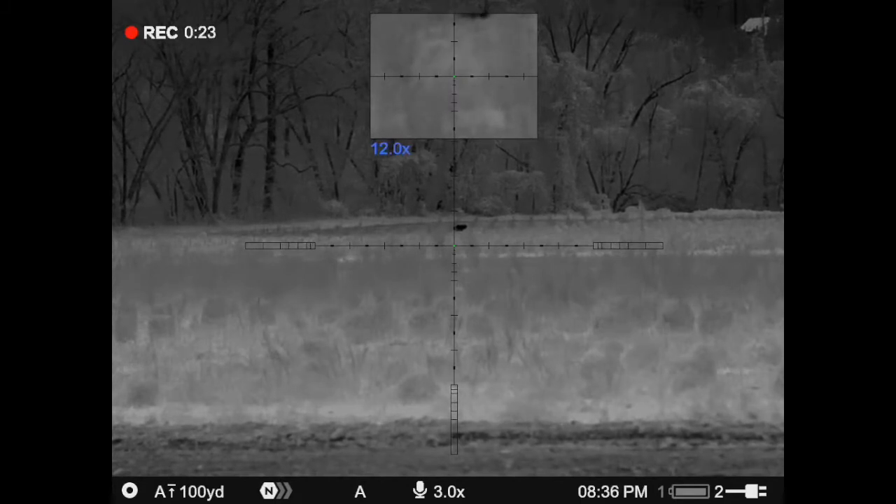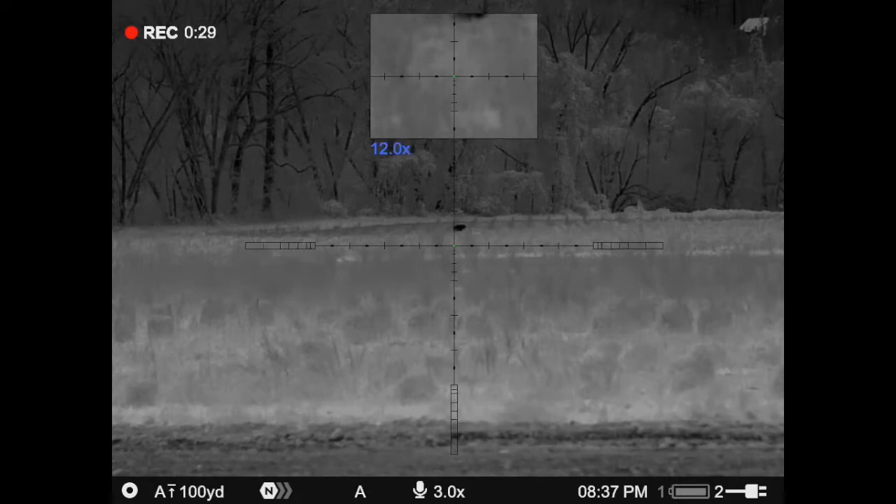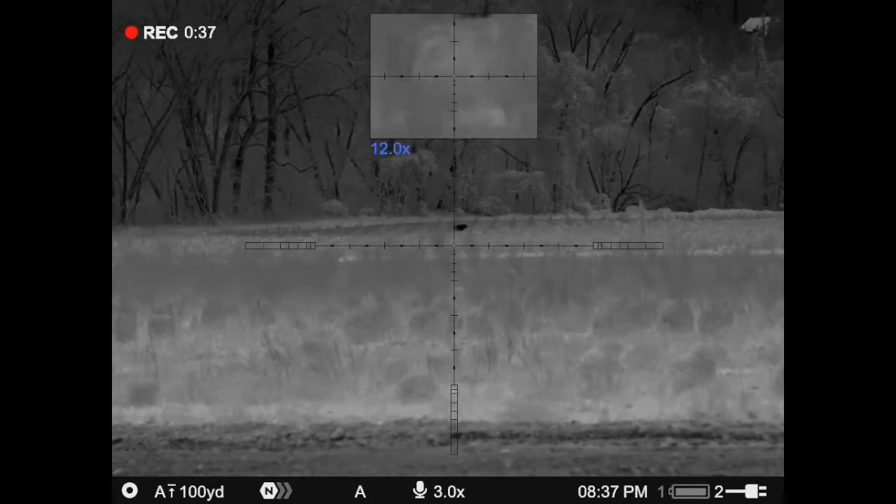Guffey put a little hammer down on him with a 6.5. He's walking out across the field now to go get that dog. Now I'm standing at the guns just in case these dogs decide to come in silent. But we got a dog down. It's good news.